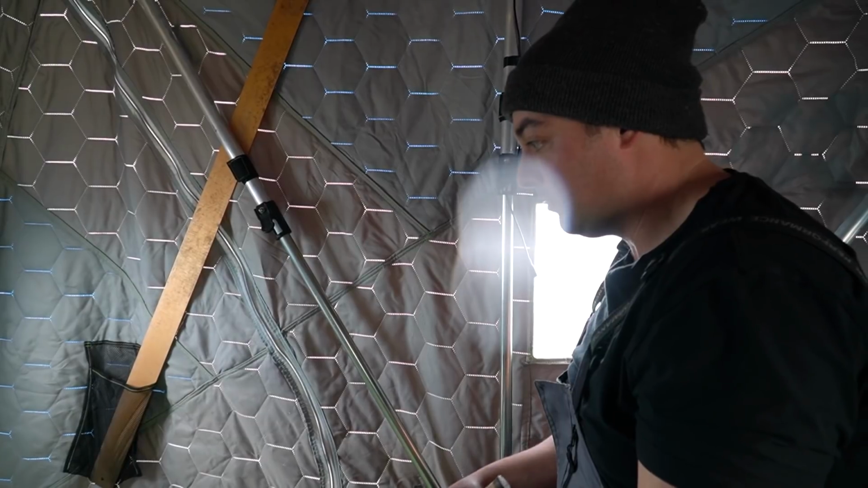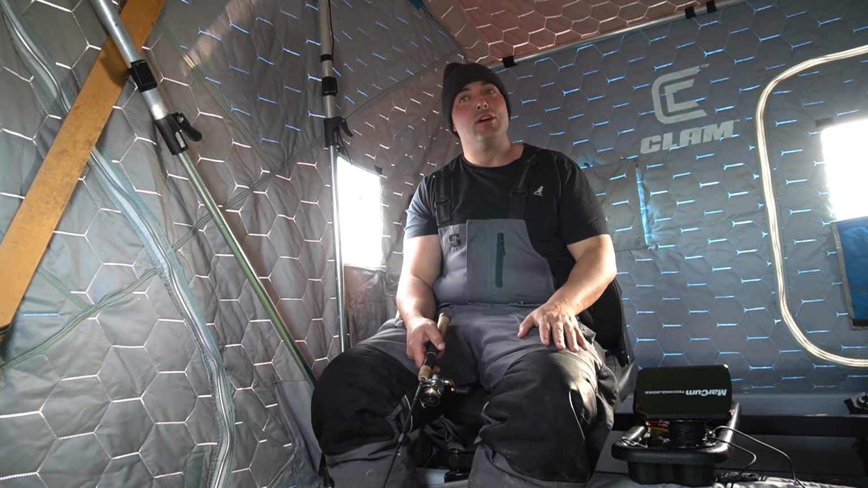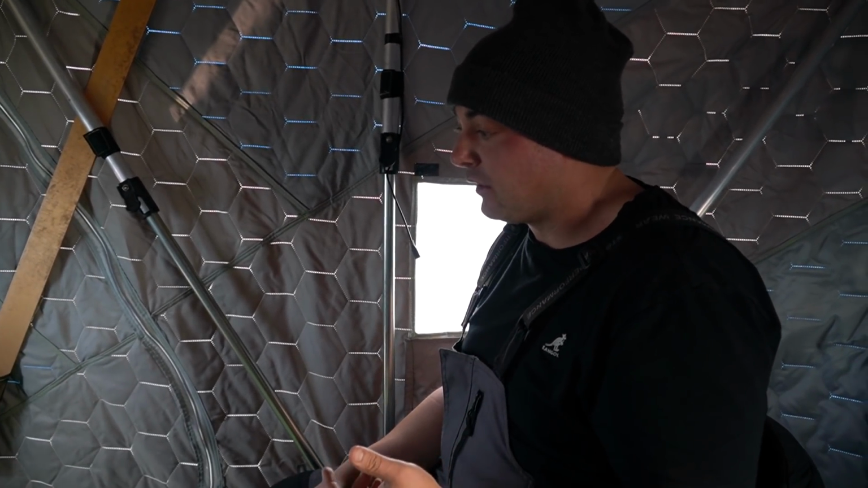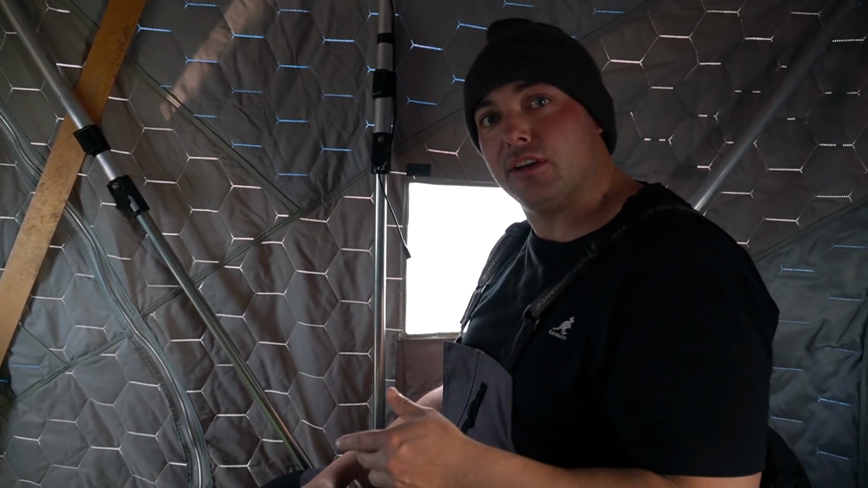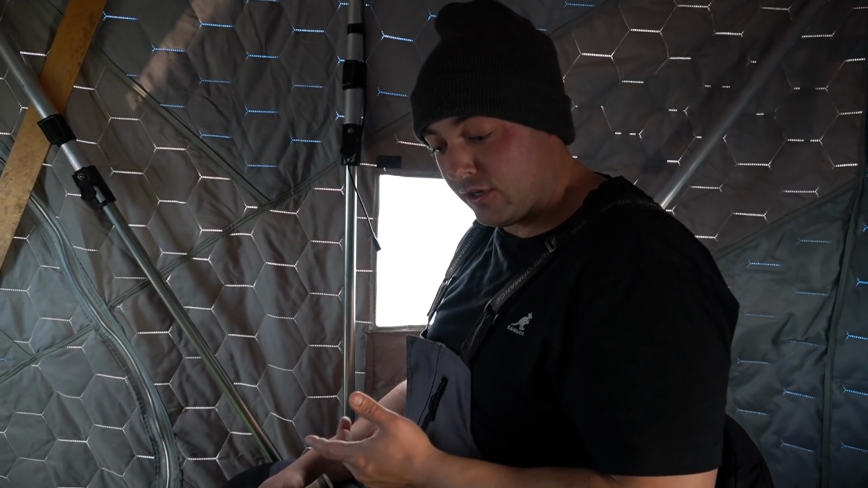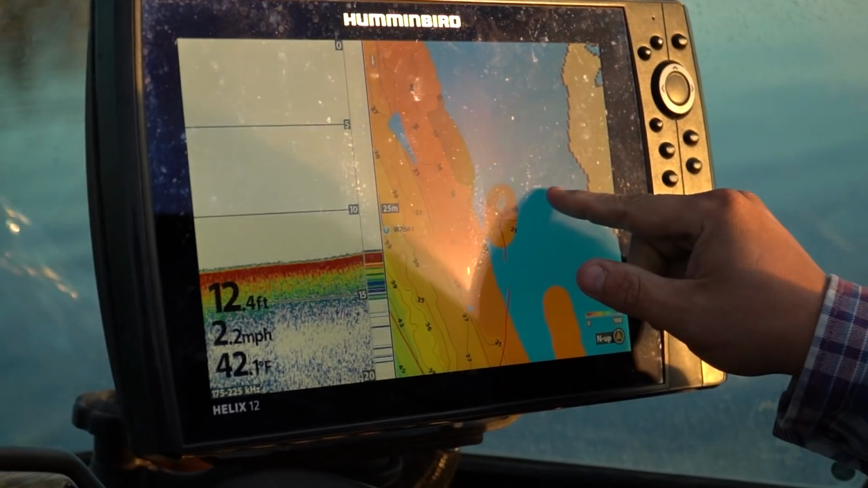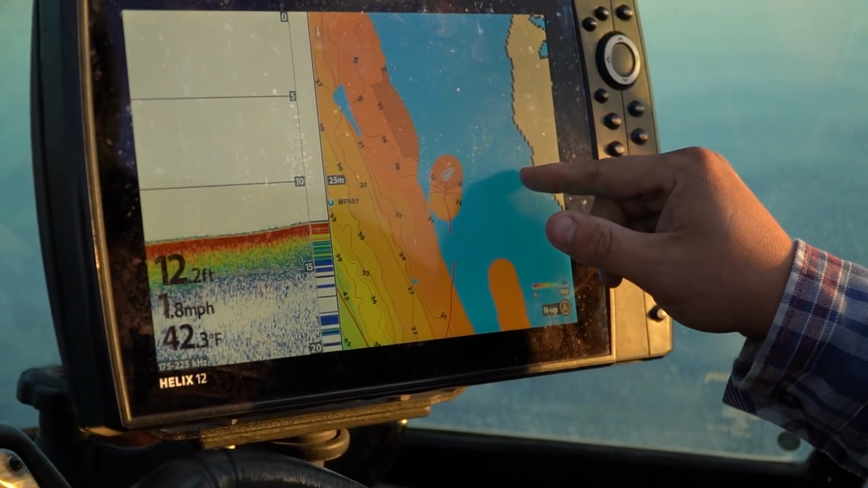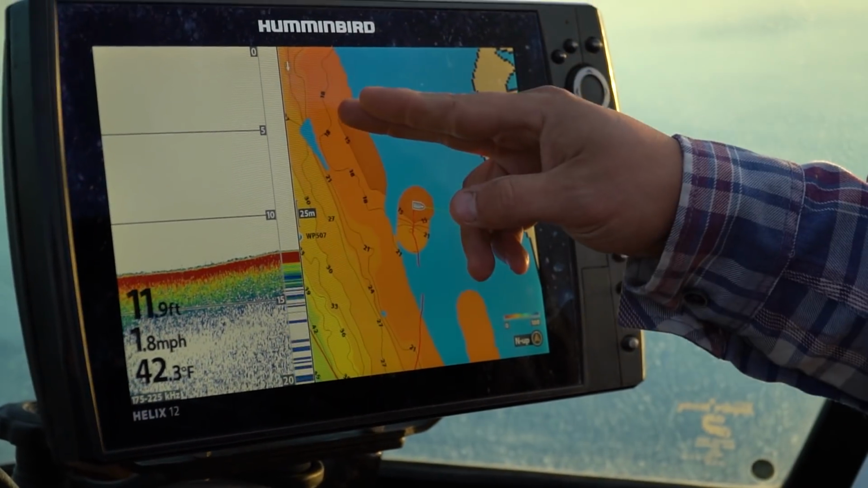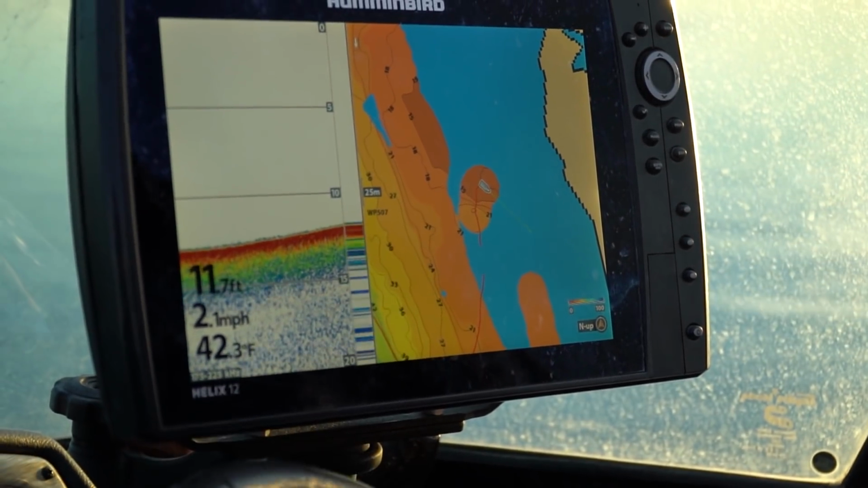Back down we go. So I just want to take a sec and explain what just happened there. Earlier we weren't catching fish, so I decided to have a look on my AutoChart. I marked all this earlier in the season. Colin might even have a clip of us on the boat in the fall, just charting new stuff out. As we cruise around, the sonar is slowly going to map out the bottom of the lake for us, and we're going to be able to map out all these ridge lines and find the structure that will hold the fish.